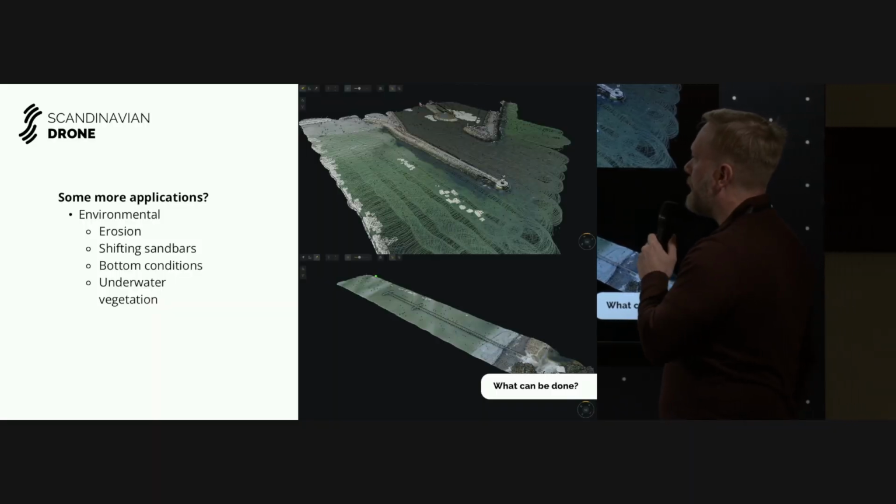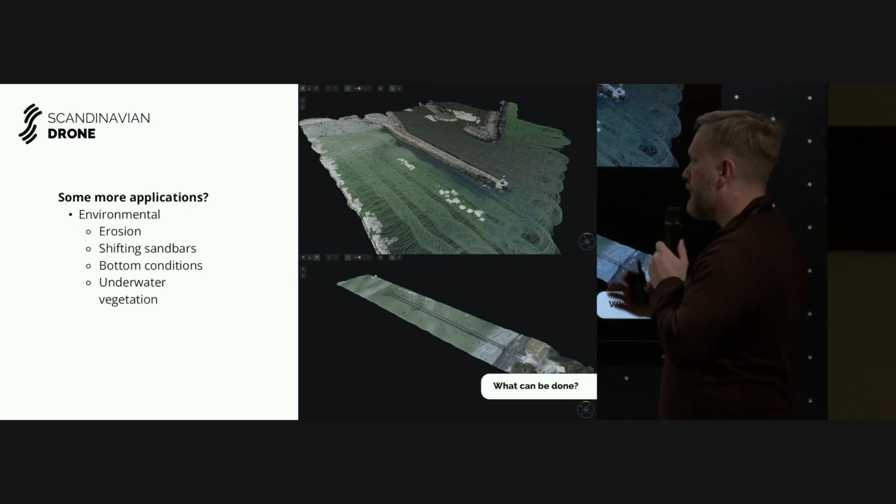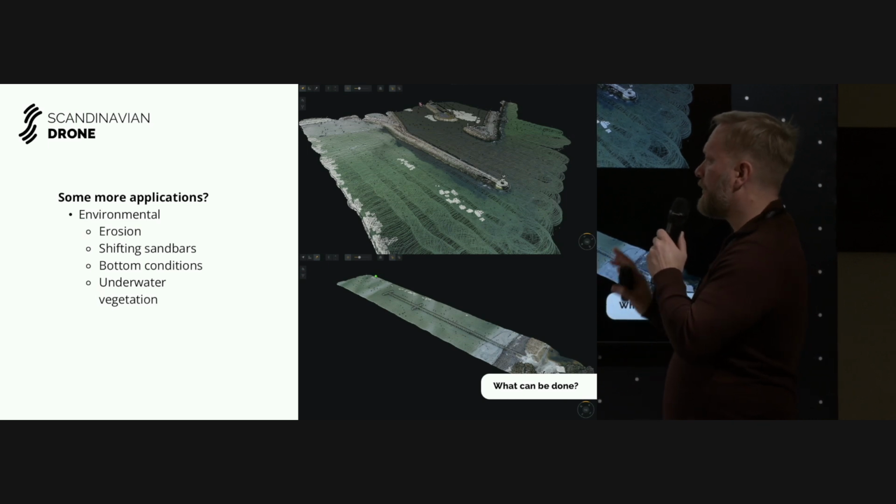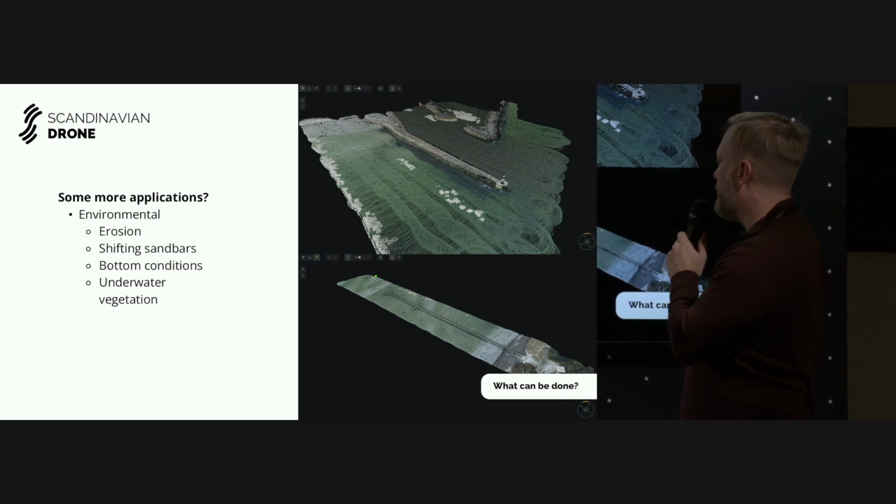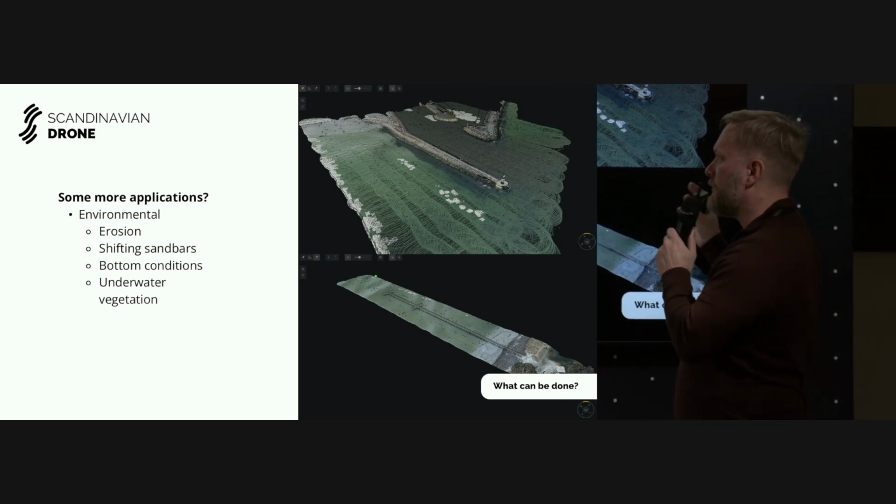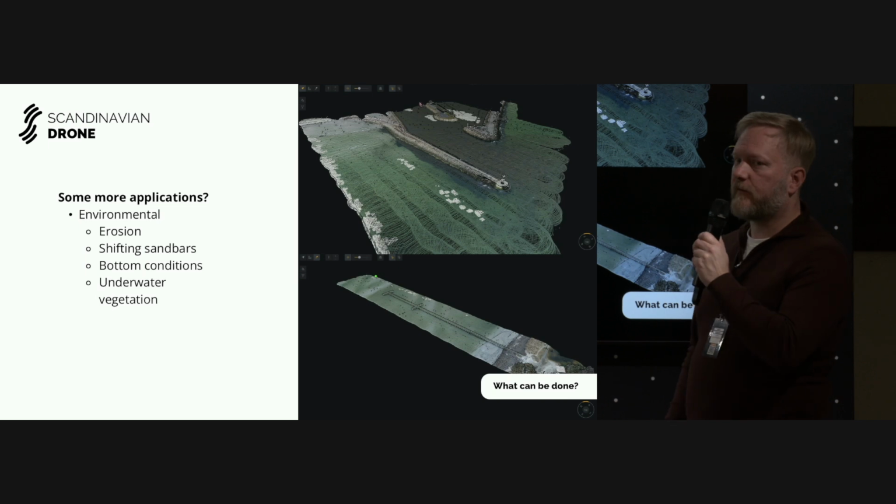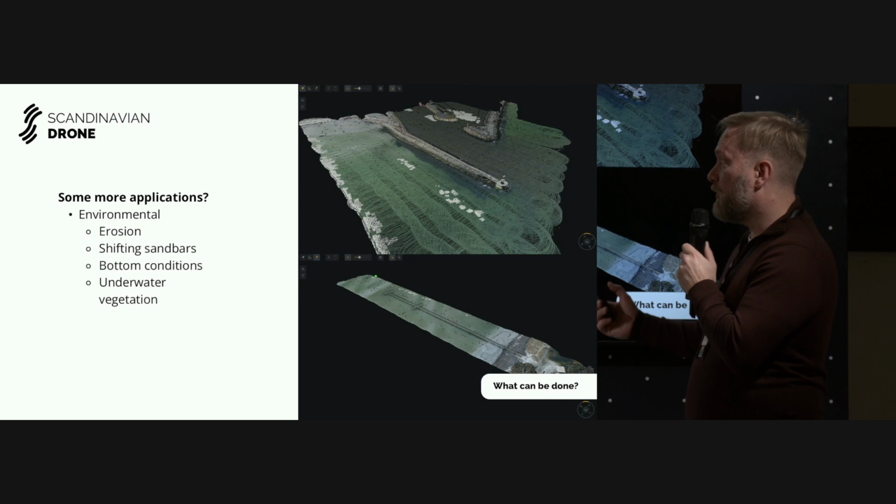A couple of more applications in general that are related more to environmental things: looking at erosion, how the sandbars are shifting, what type of bottom conditions you have. A little bit back to the intensity view, look for underwater vegetation. I think you can't do everything, but if you start working with the data and compare it to some other things as well, you're going to get quite a few insights that you might not get with things like multibeam.